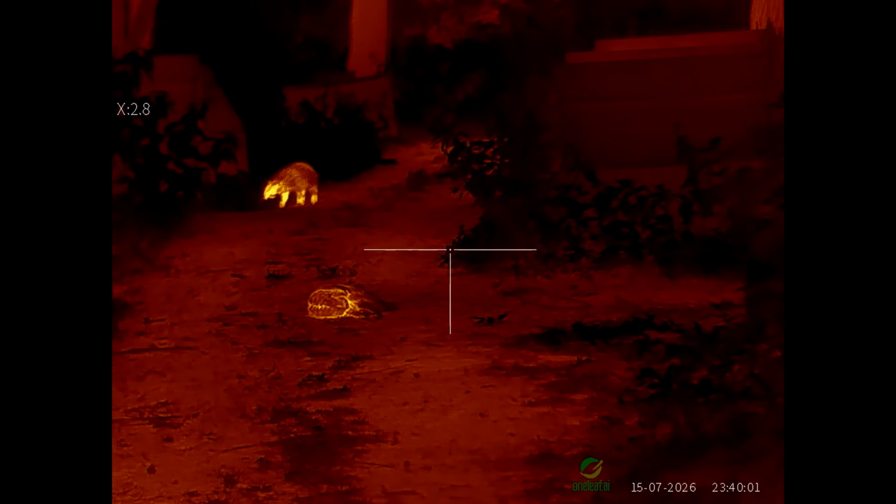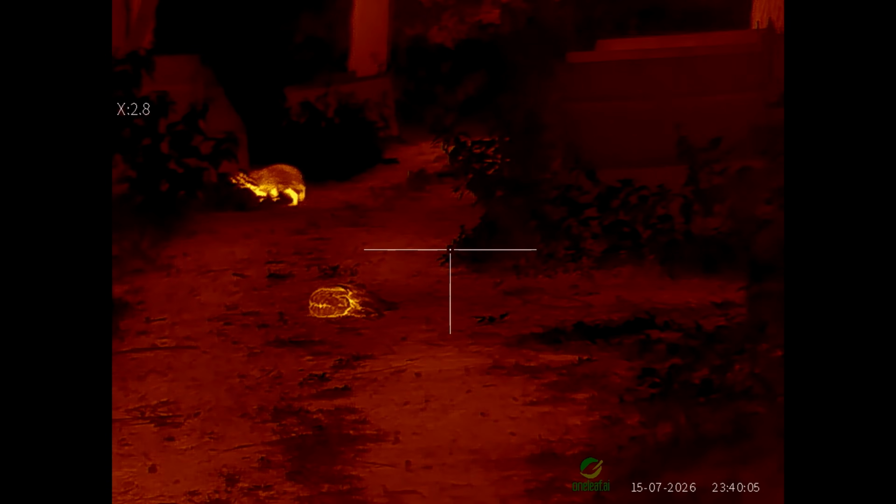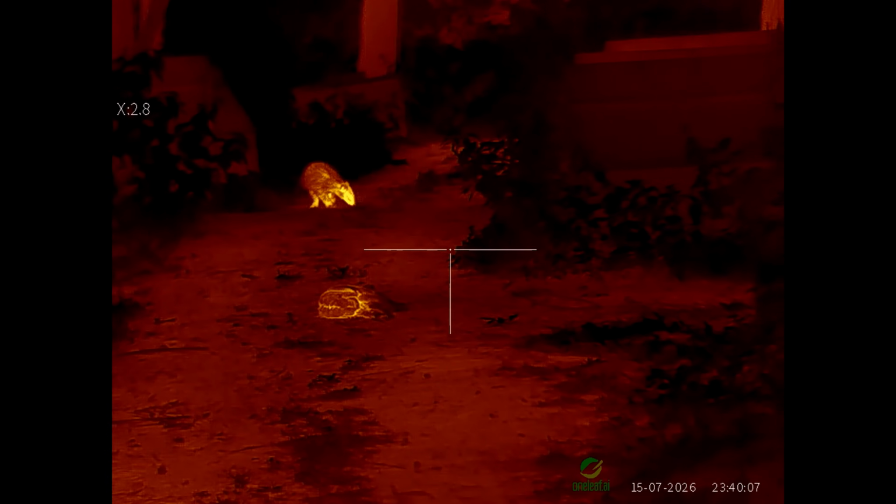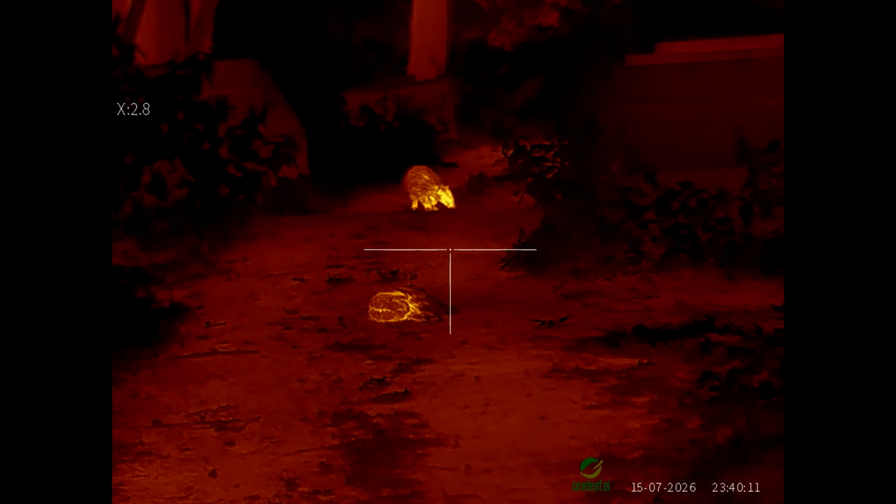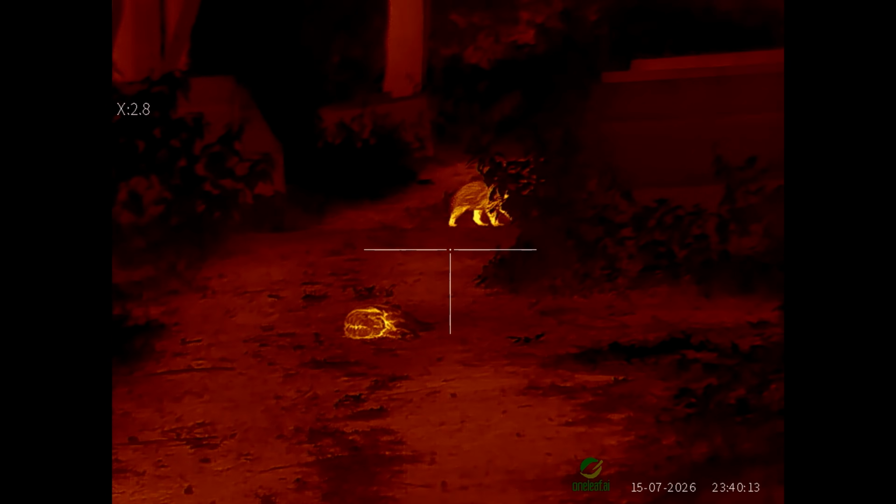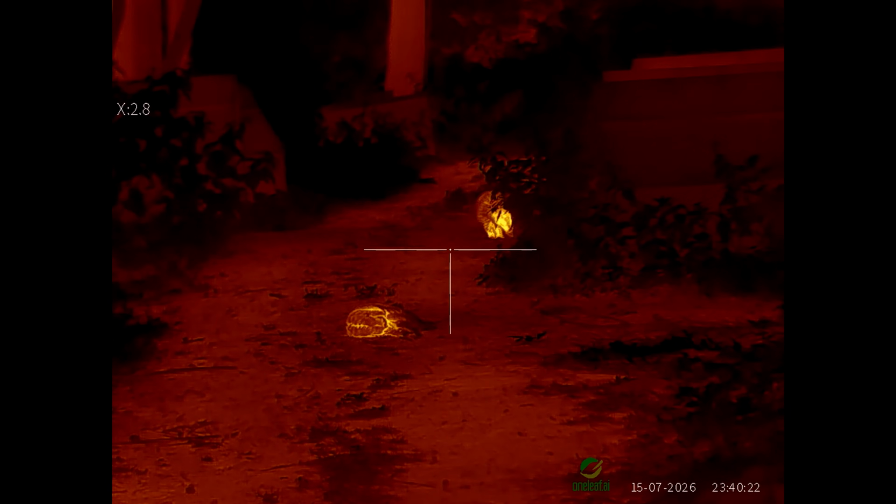It's now 20 to 12, and look what we've got coming down the track, heading straight for the dead chicken I've put out onto the pathway. It'll be interesting to see what's going to happen here. Just so everyone is aware, the rifle is unloaded, so I'm not filming this badger with a loaded rifle. And also, I've got to say, this Oneleaf MT1000LRF is giving an absolutely superb picture. The detail on that badger is phenomenal.